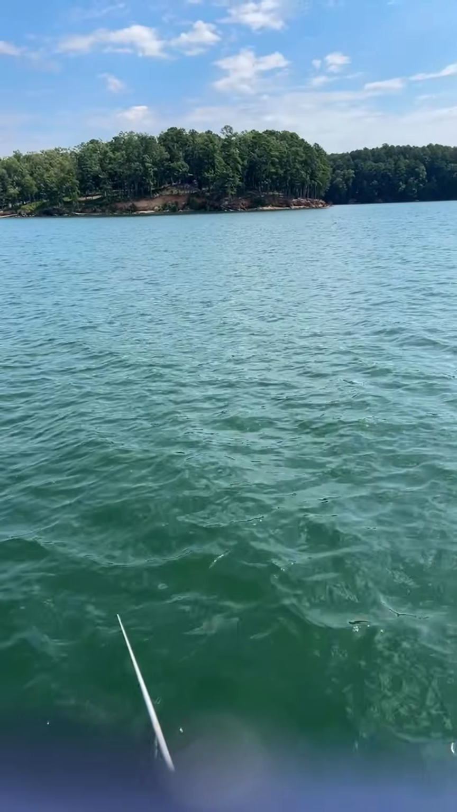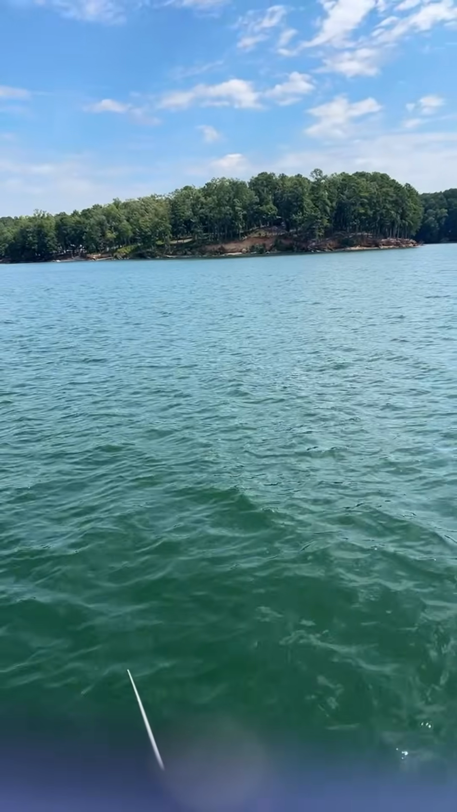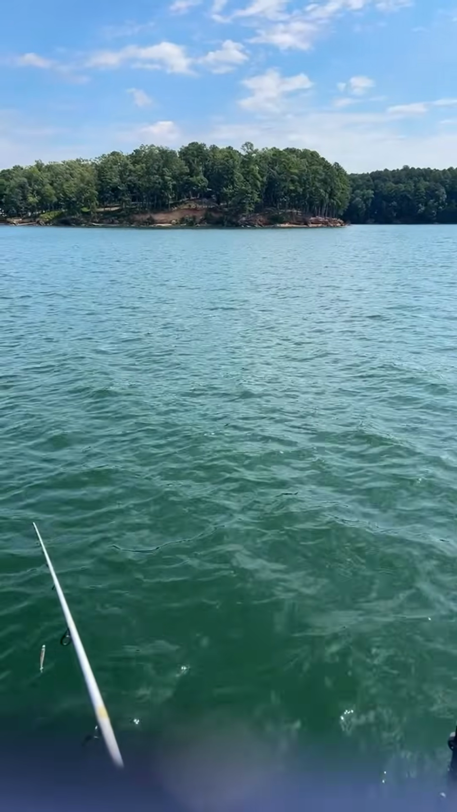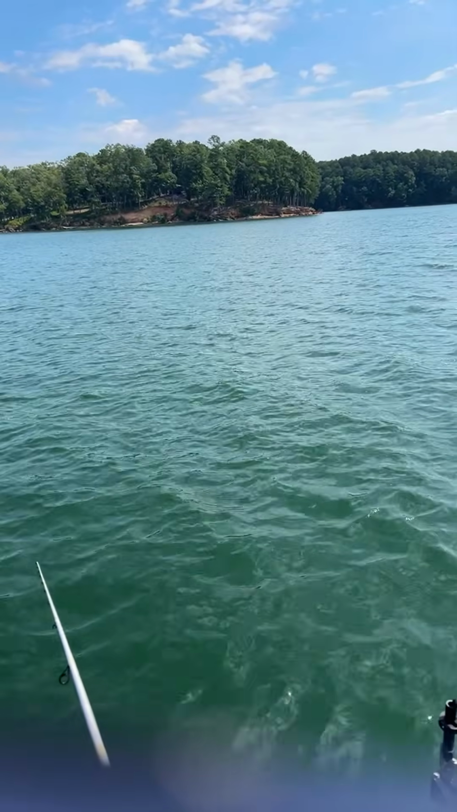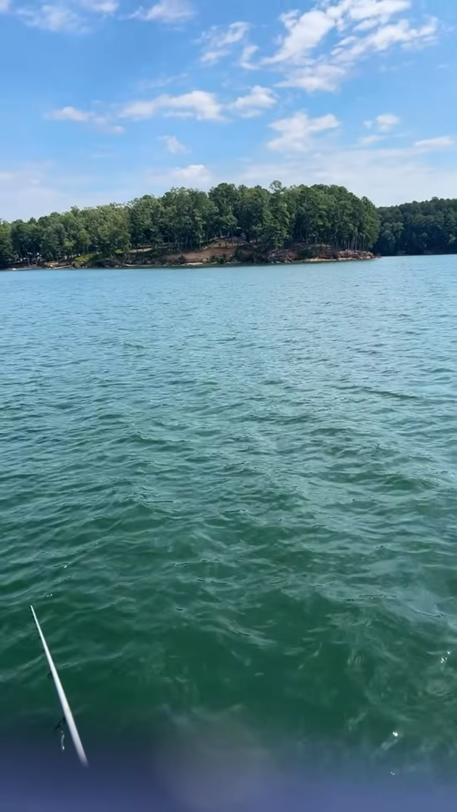It gets real rough out here with all of these wake boats, especially today. It's right at noon right now, so in about another hour or so, this lake is probably going to be full with jet skis, pleasure boats, all that kind of stuff. But I will be gone.